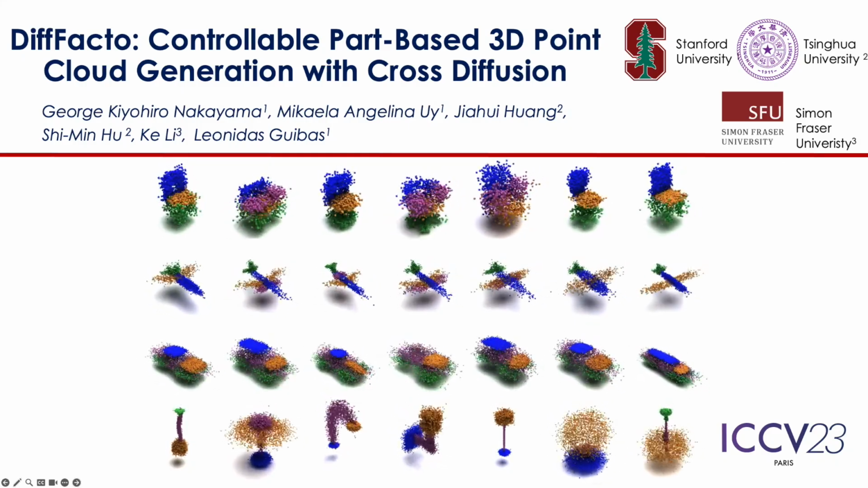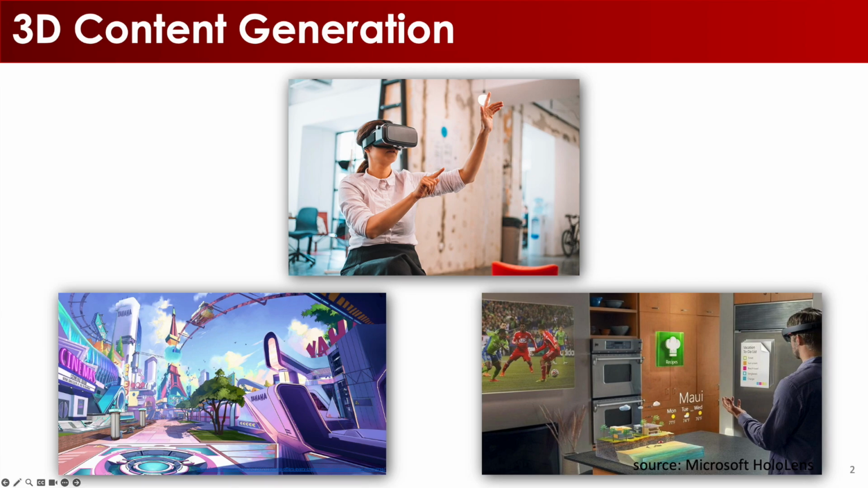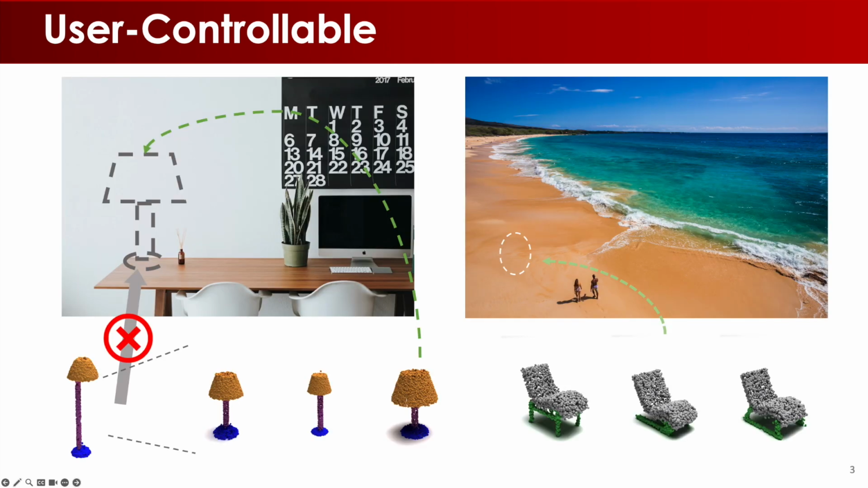I will be presenting DiffFacto, controllable part-based 3D point cloud generation with cross-diffusion. With the growing demand to create rich 3D contents, we seek to design an efficient tool to facilitate the otherwise laborious creation process. To allow users to bring their ideas to reality, the creation tool needs to be user-controllable. For example, a user may want to put a lamp on a desk or a suitable chair on the beach.